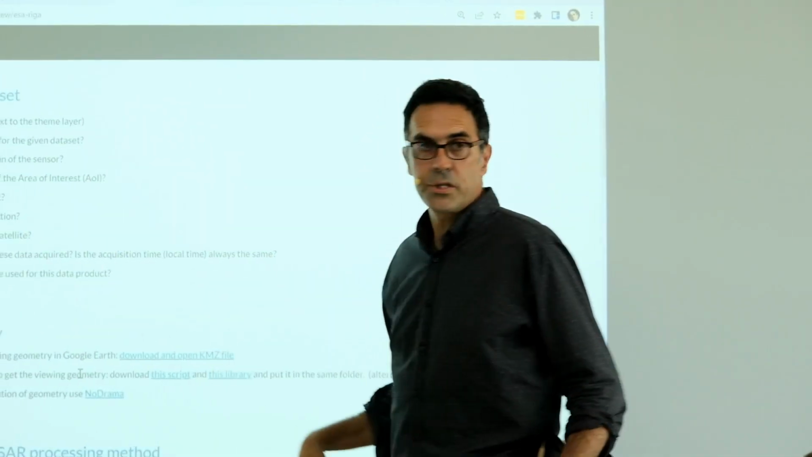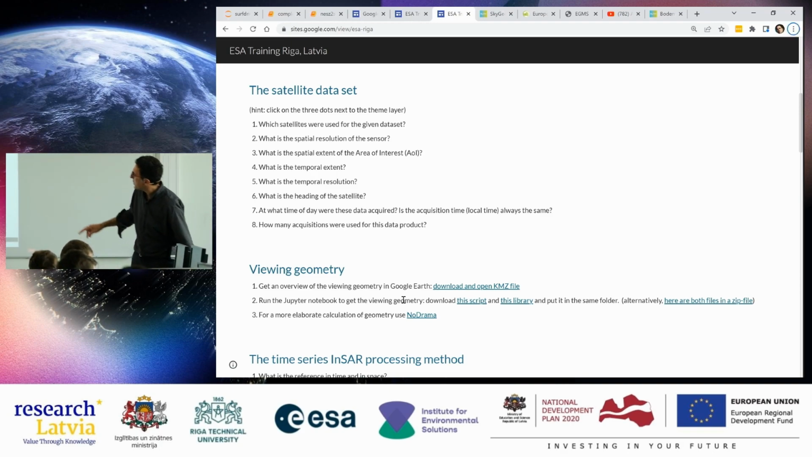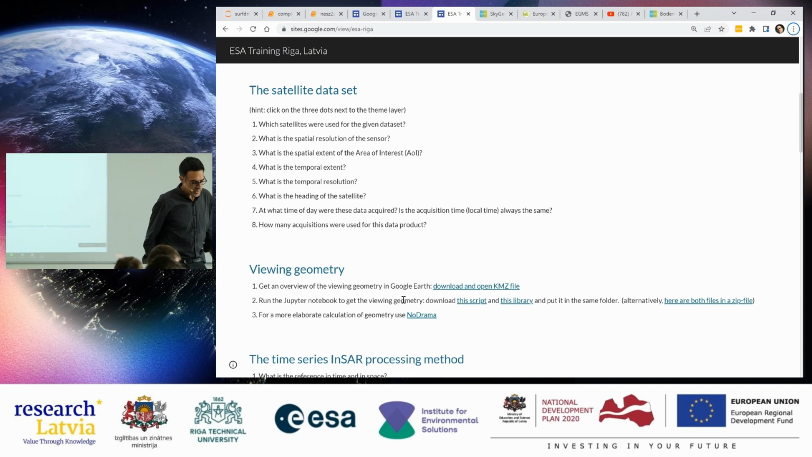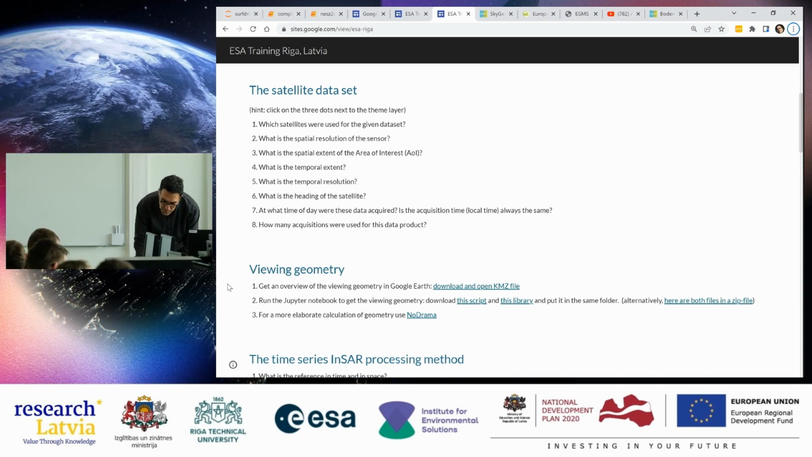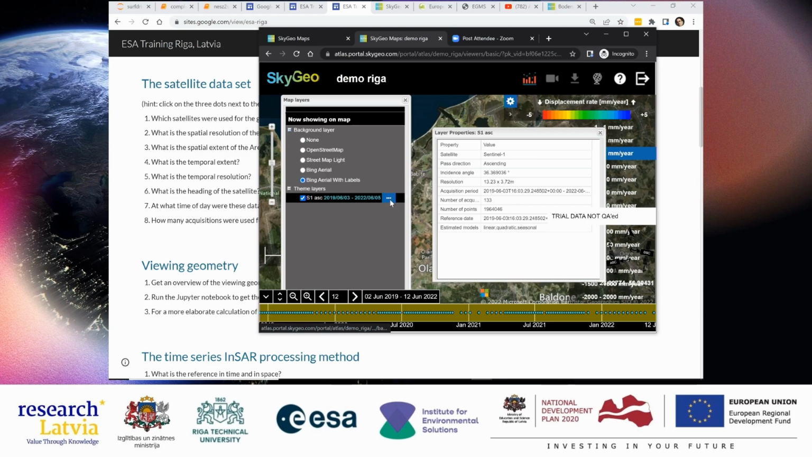Now the spatial resolution of the sensor, that is something that is in the browser. If you click on these 3 dots that I was talking about, you can get that information, the spatial resolution and spatial area extent. Let me show you that here. The 3 dots here are these two, get layer information. Okay, so now we know that we have the Sentinel-1 mission.